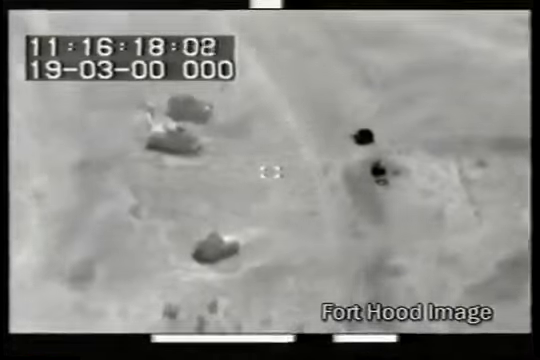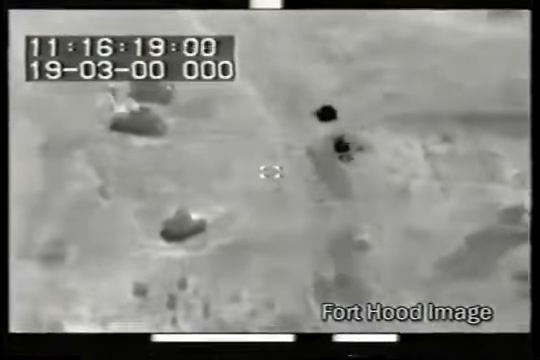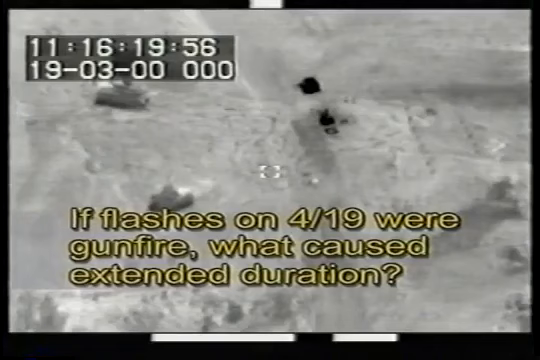While some gunfire flashes did appear on the Fort Hood FLIR imagery, they were infrequent and of brief duration. The government contends that flashes on April 19th could not be gunfire because they were seen so often and appeared to be of such long duration. Again, the Fort Hood test was supposed to use the same weapons and ammunition that the FBI used at Mount Carmel on April 19th. As seen on this April 19th image, a certain brand of ammunition was employed by the agents.